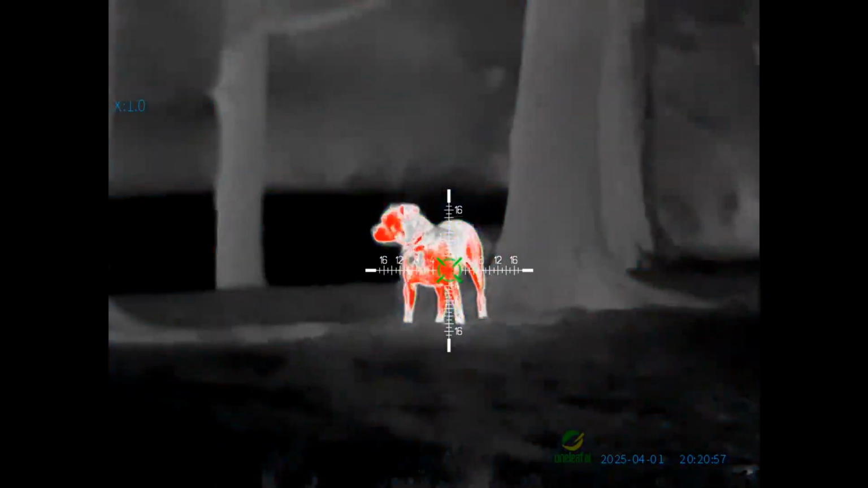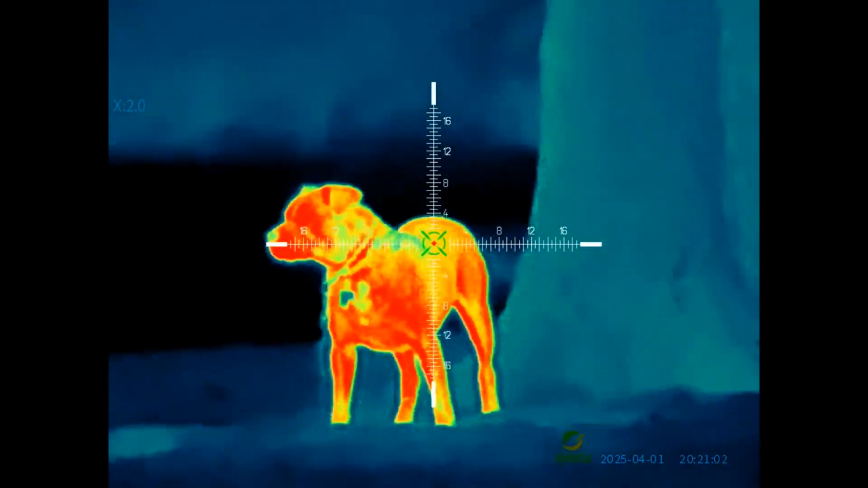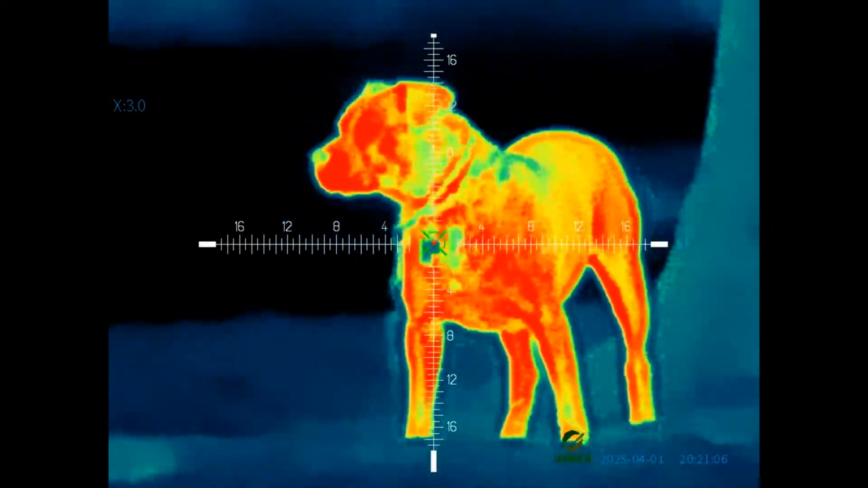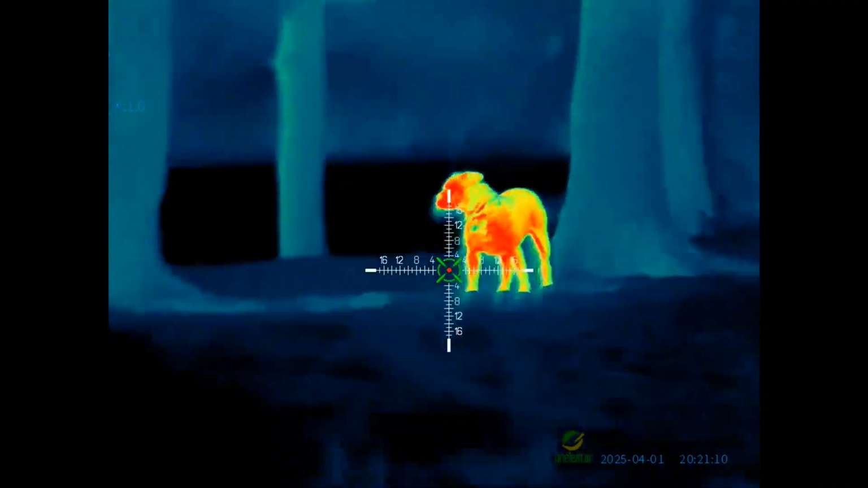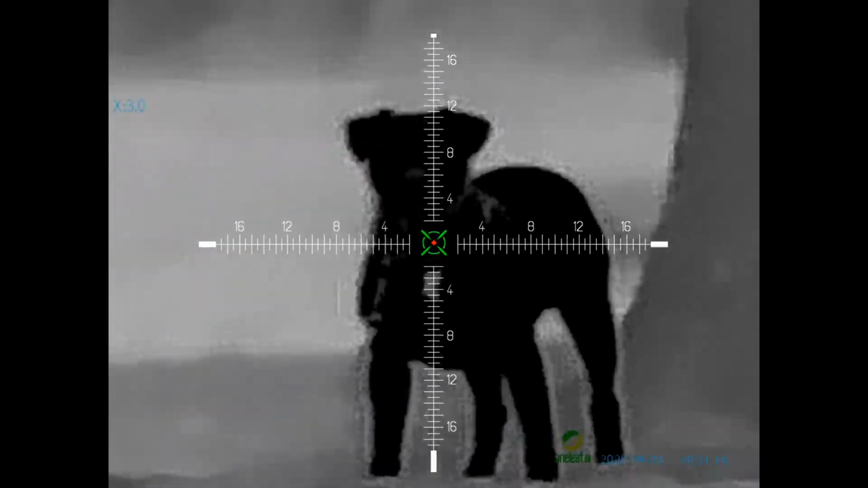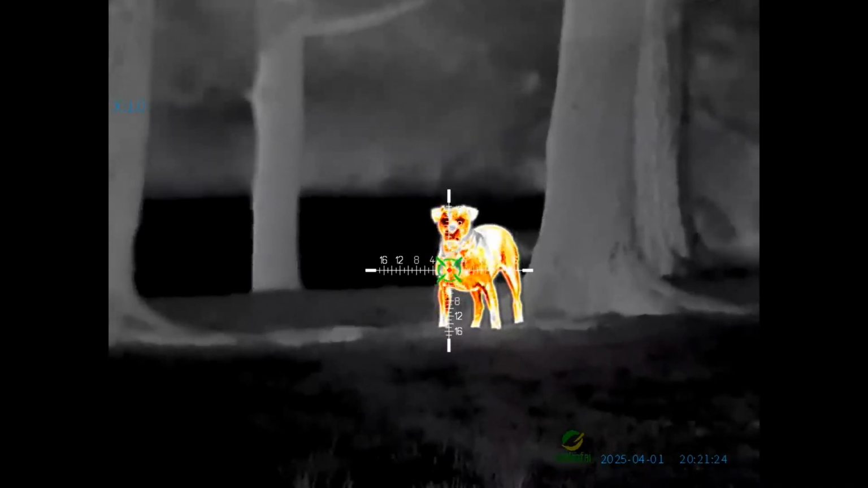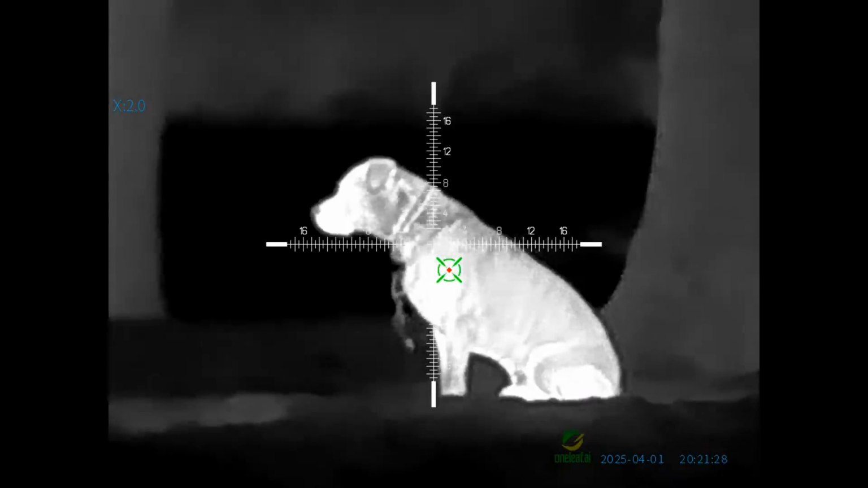So if you do all of your shooting within 200 yards, you're basically only going to need the 35mm lens. I mean, you might want the 50 to zoom in more for shots between 100 and 200 yards. You might prefer that. It's kind of personal preference. But if you're doing a lot of your shooting, or most of your shooting, like people that hunt rats or whatever at night, inside of 100 yards, or God forbid even inside of 50, you're definitely going to want that smaller lens for that. That way you can be zoomed out a little bit.